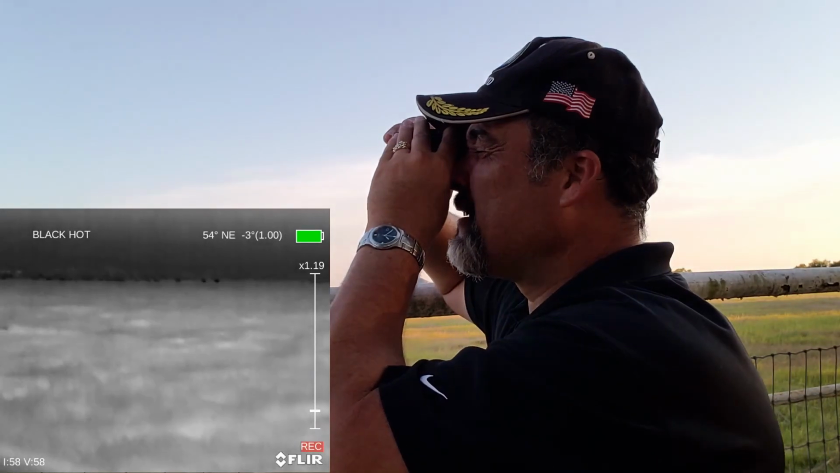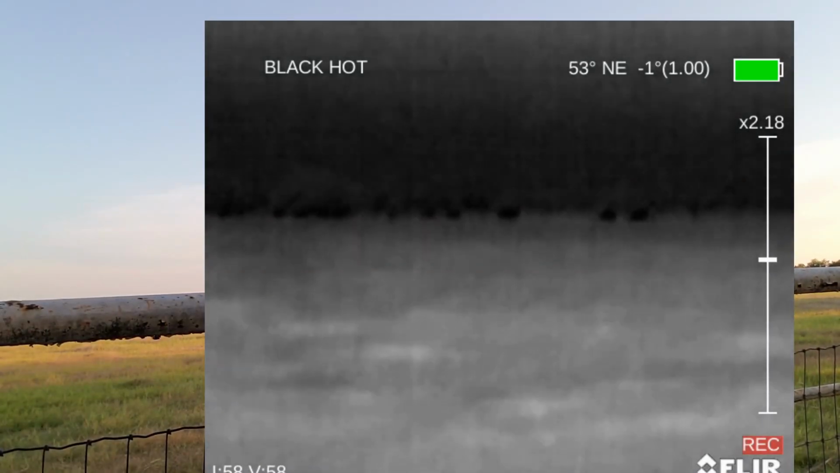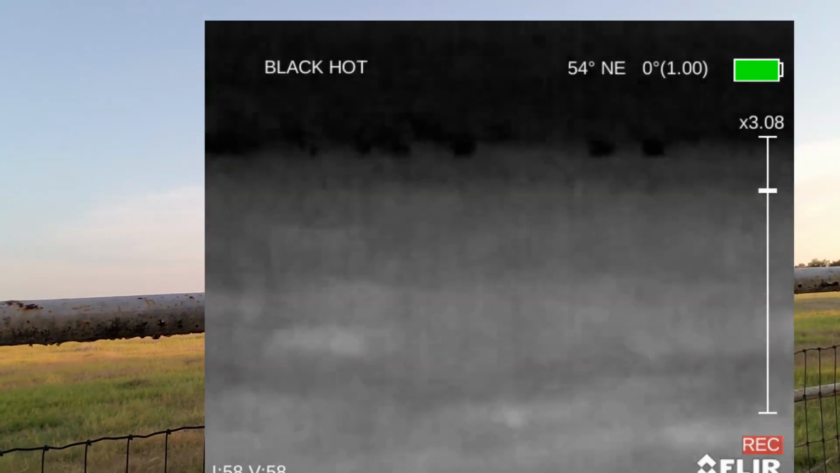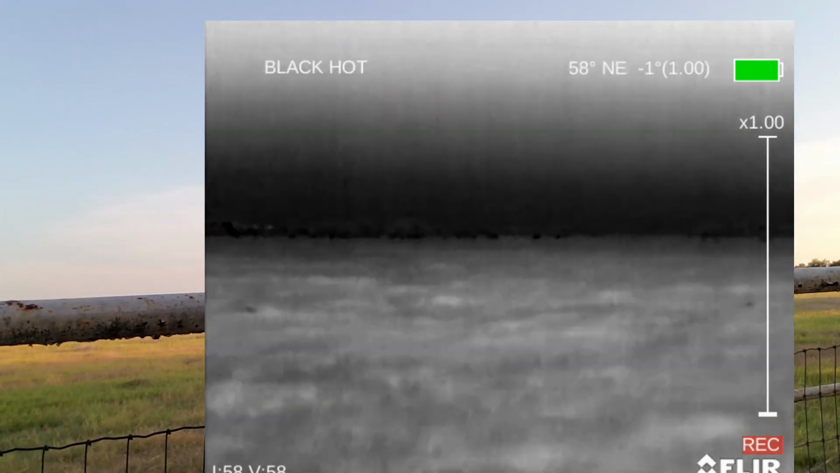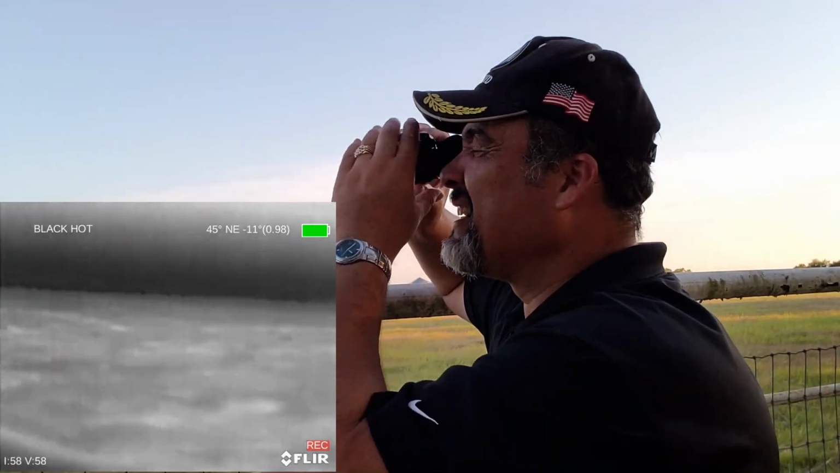By the way, let's see if we can zoom. You can zoom with this little thing, okay? So there we go, we're zooming. You can zoom a whole bunch more, it just doesn't look as good, in my opinion. So take it for what it's worth. You'll be able to see on the recording, and by the way, what you're looking through here looks better than the recording.